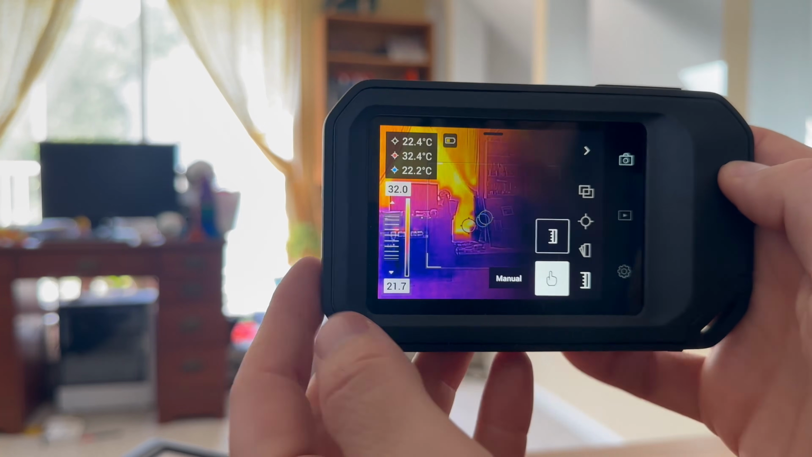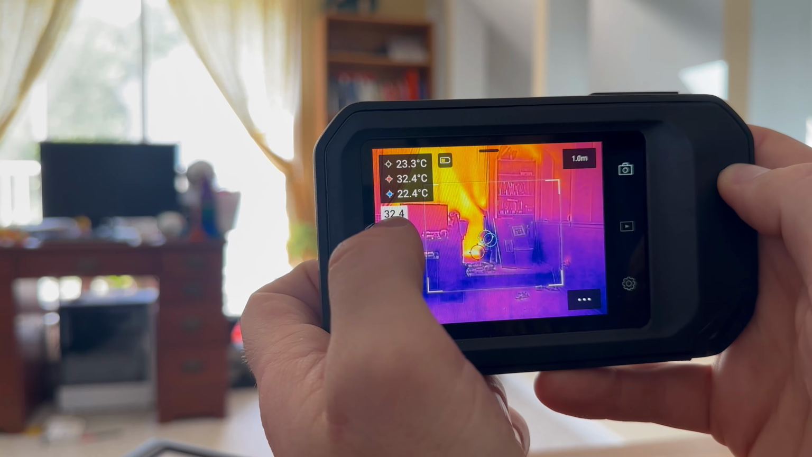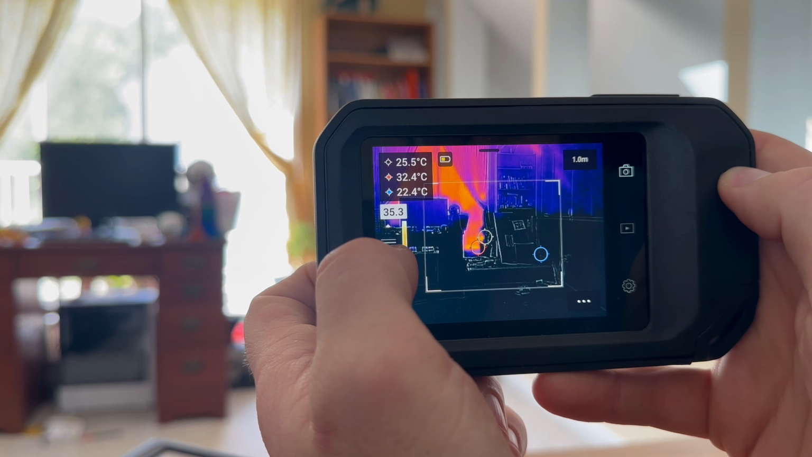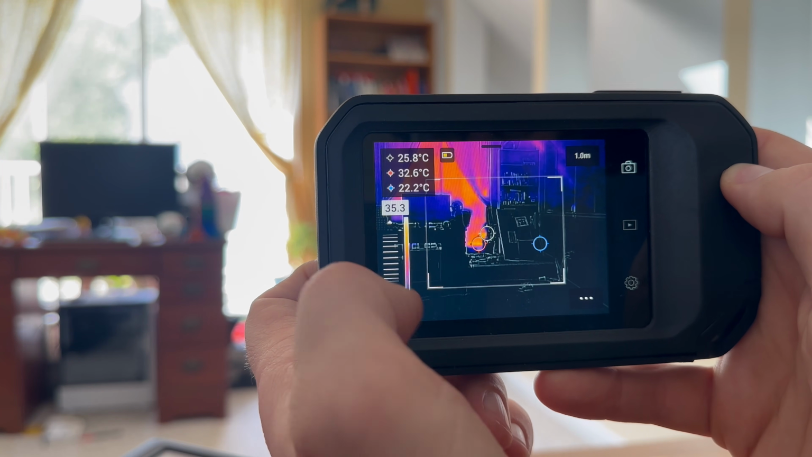So the things that I want to be able to do is change the span and level of the temperature bar on the side. This dictates how the colors interact with how hot or cold different parts of the image are. You can tune it in to show very specific issues using this feature. And if you can lock this setting in for multiple pictures, it can make it really useful after the fact to be able to do comparisons of similar boxes.